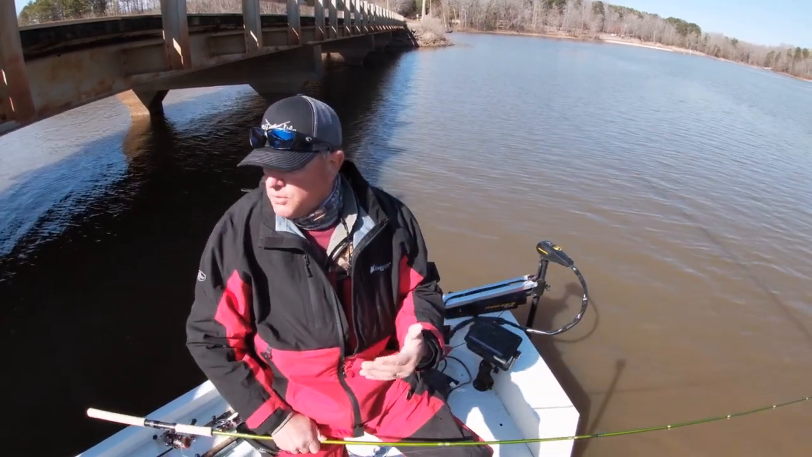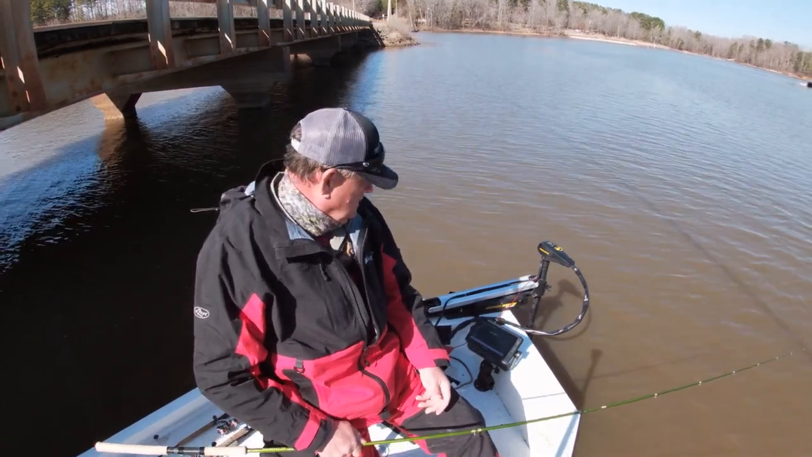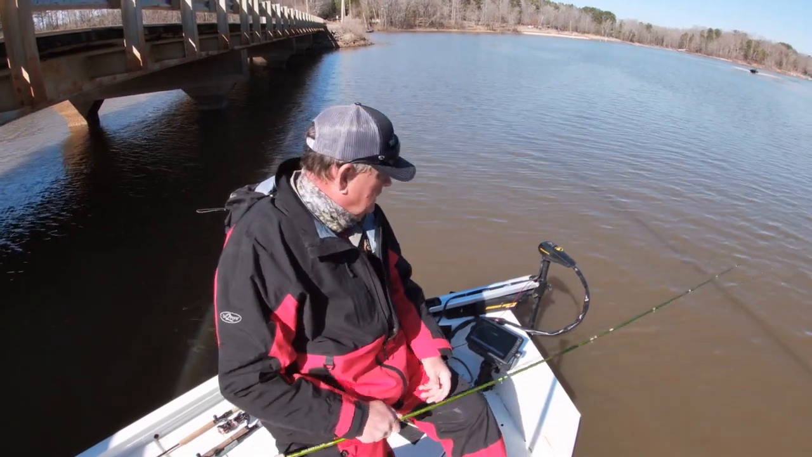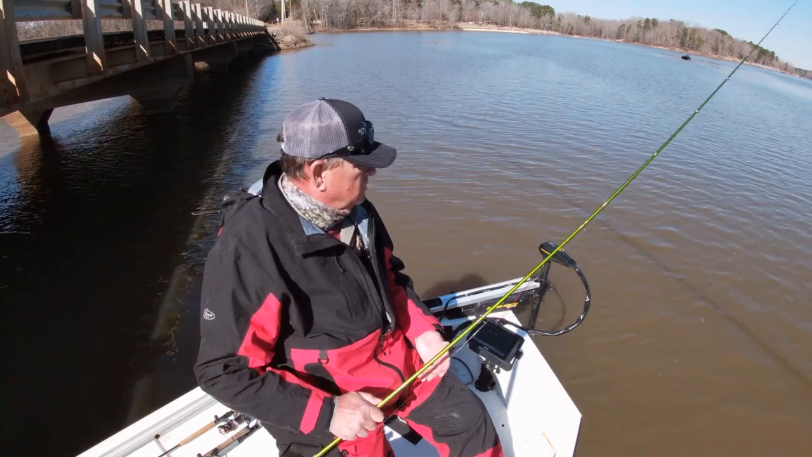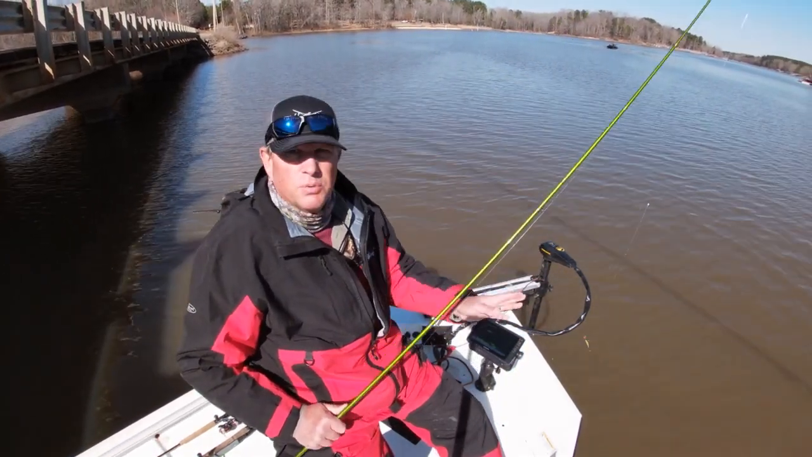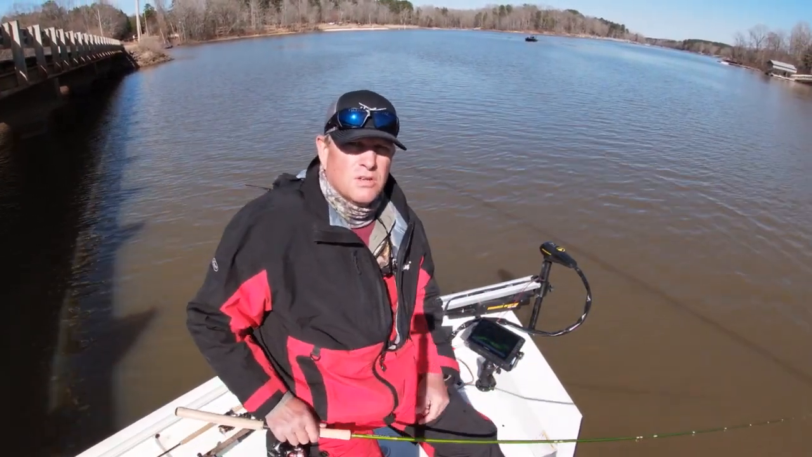So I stopped here at the bridge. I came to the upper end and I saw some fish around these islands and thought I'd give it a try. That's like the 3rd fish I've caught here. And anyway, as the evening goes on, it seems like they're biting a little better. They're still hitting that chartreuse yellow pretty good. And hey, I'm going to keep fishing. Let's go catch another fish.